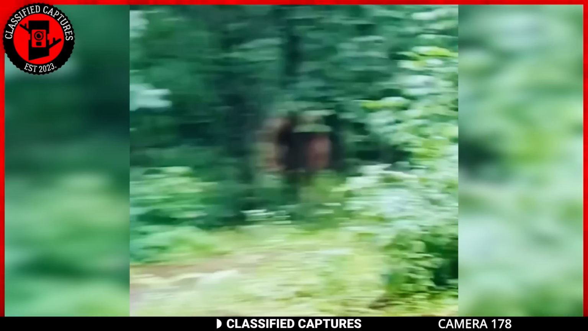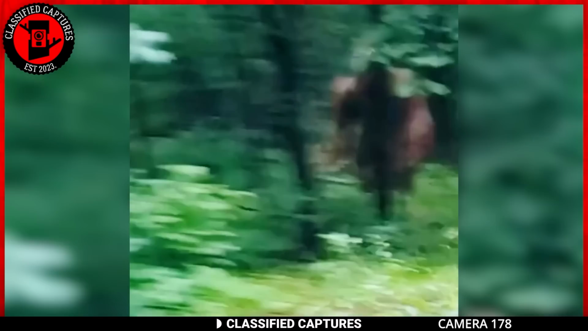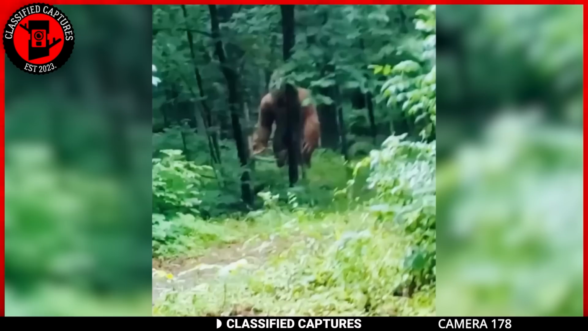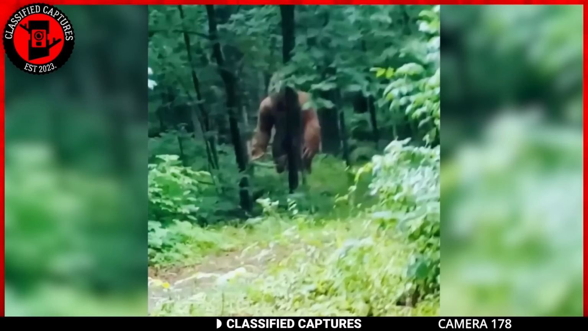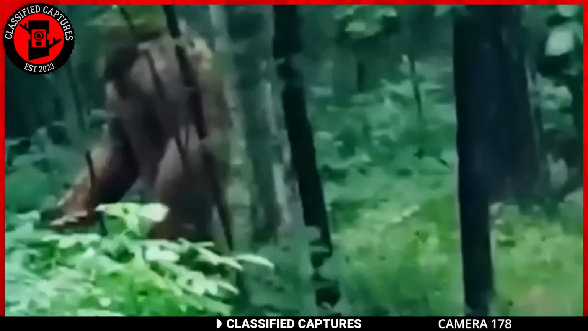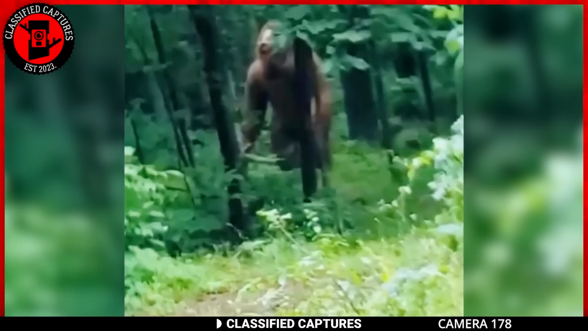It looked like a Bigfoot, but its head had this peculiar look that did not tally with our image of a Bigfoot. Its arms were also abnormally large and muscular. Yes, Bigfoot has large arms, but not like that. So what's the deal here? Is this Bigfoot's gym buddy or just another creature adding a dash of mystery to the woods?